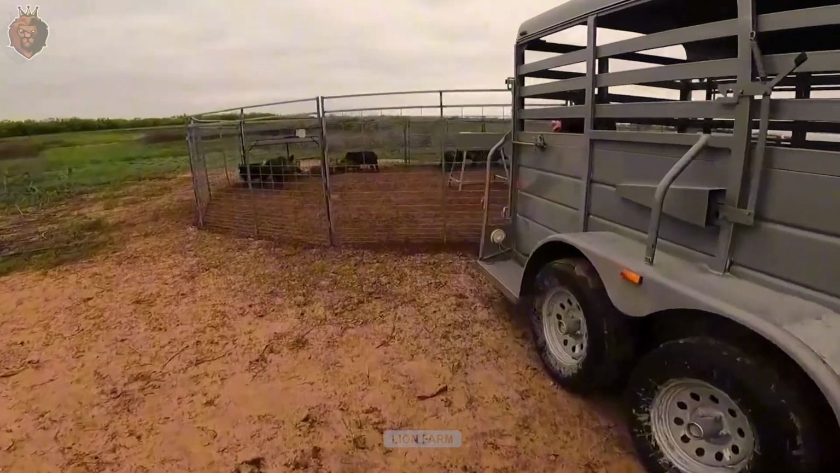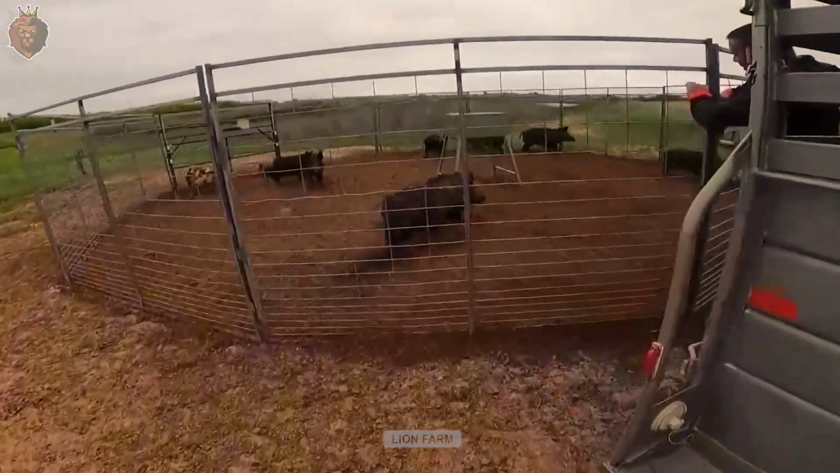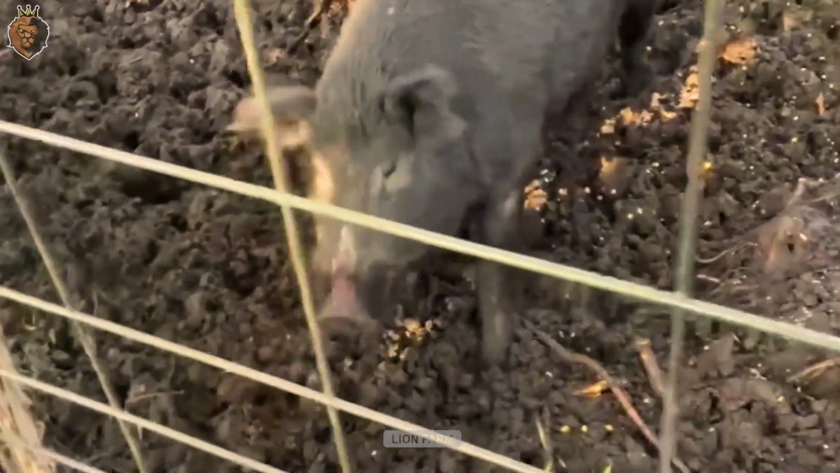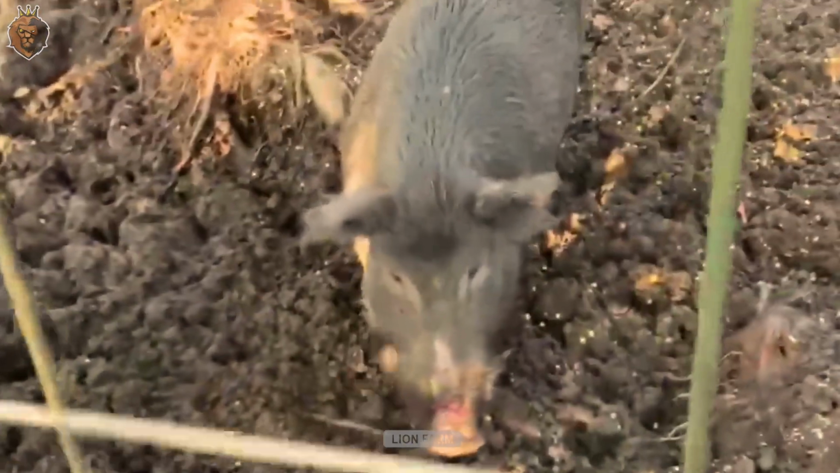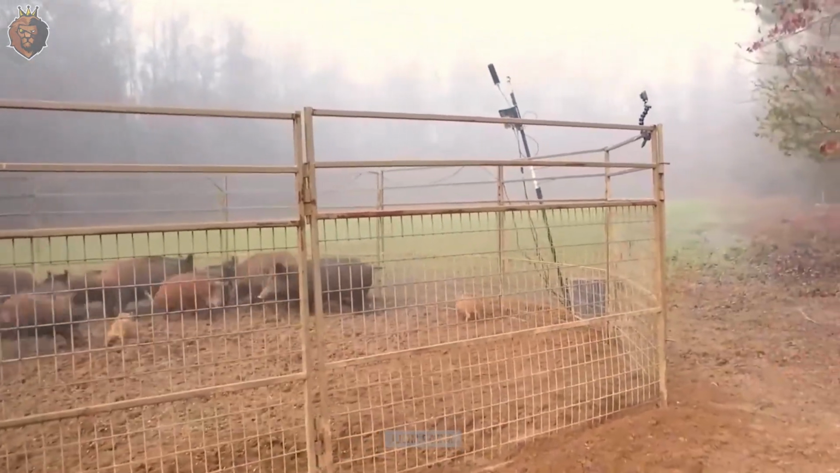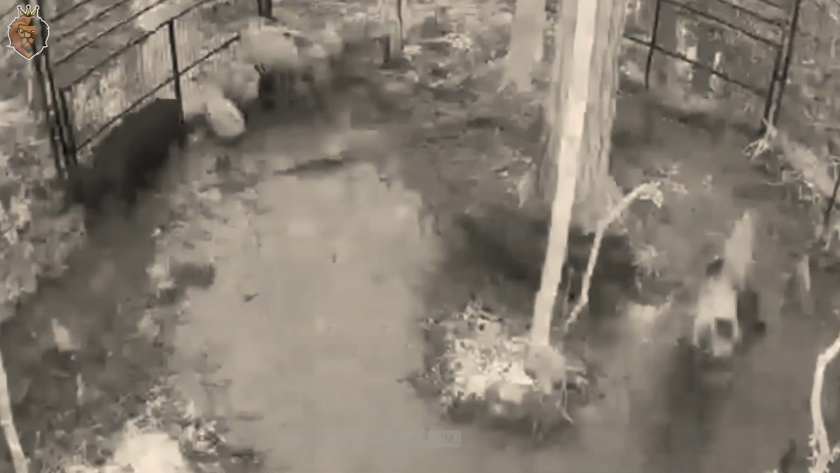In Texas, where overpopulation has made wild boars a serious issue, a group of hunters managed to trap over 400 wild boars in a single night, using a high-tech trapping system that combined nets and surveillance cameras.